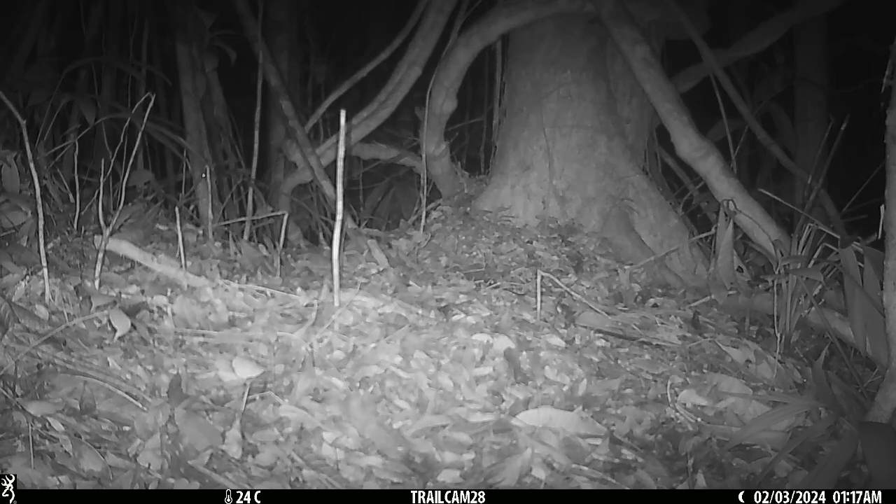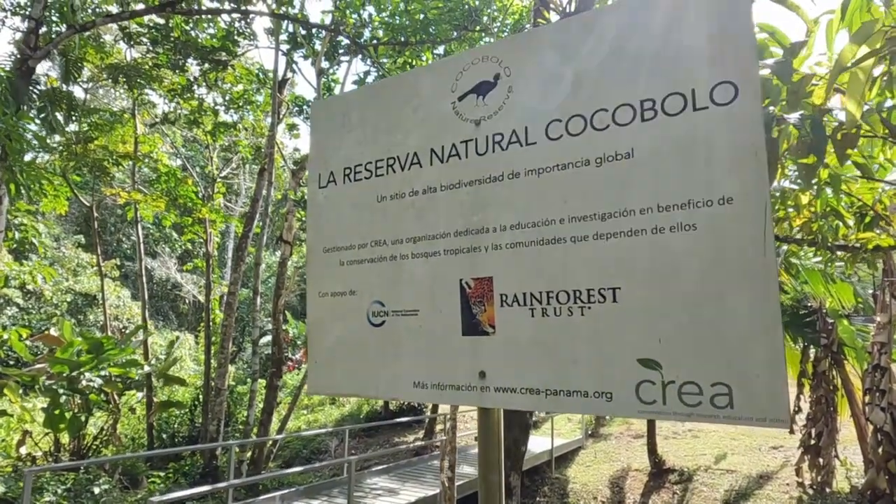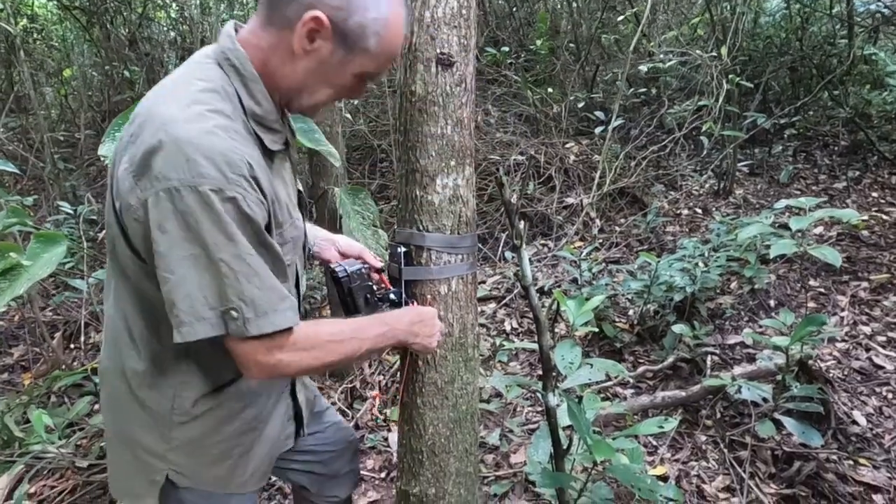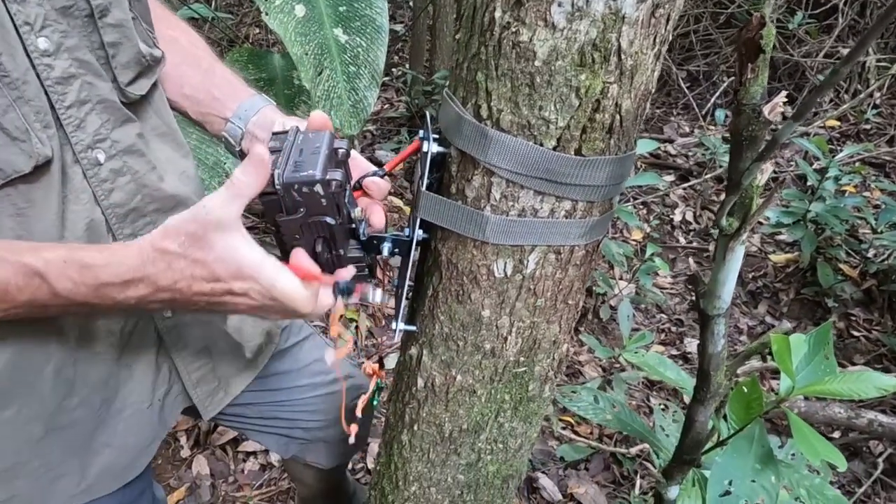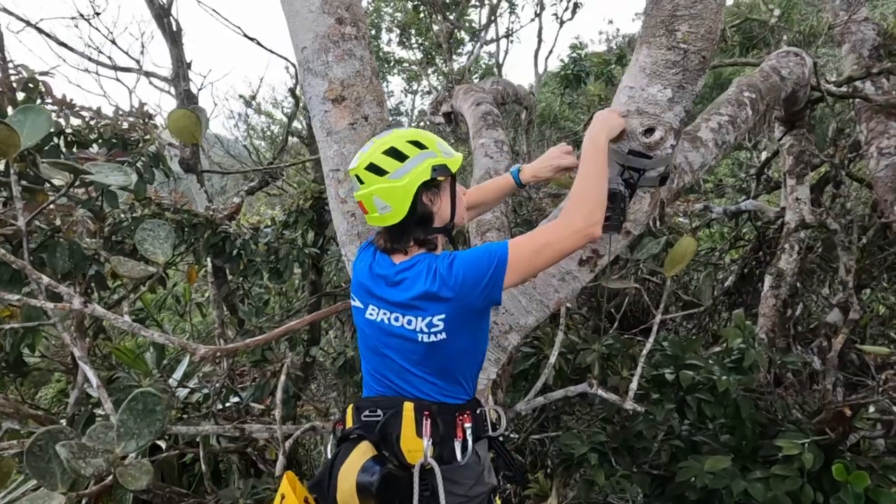Given that they're quite elusive, we decided to start a long-term project two years ago on Cockabola Nature Reserve by putting camera traps on the ground. We also decided to put a joint array simultaneously in the trees, arboreally, to see if we could capture some of the activity and what they're doing up there.